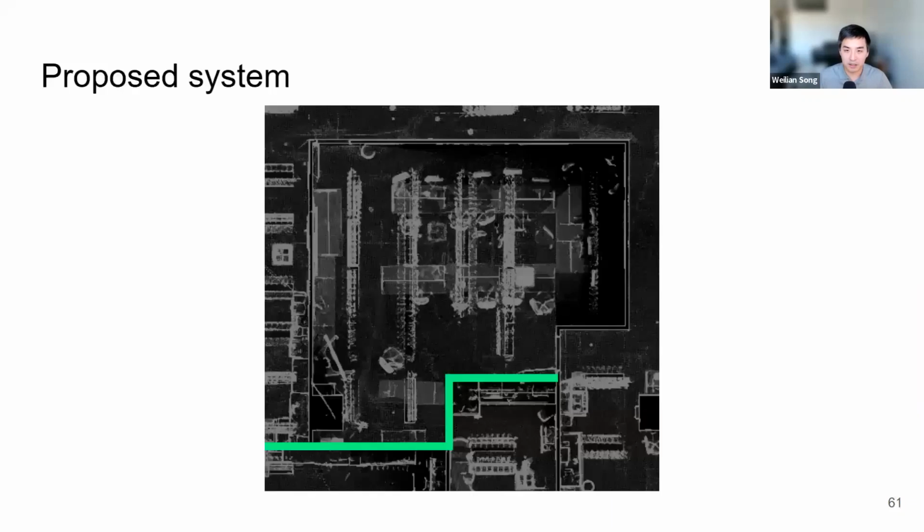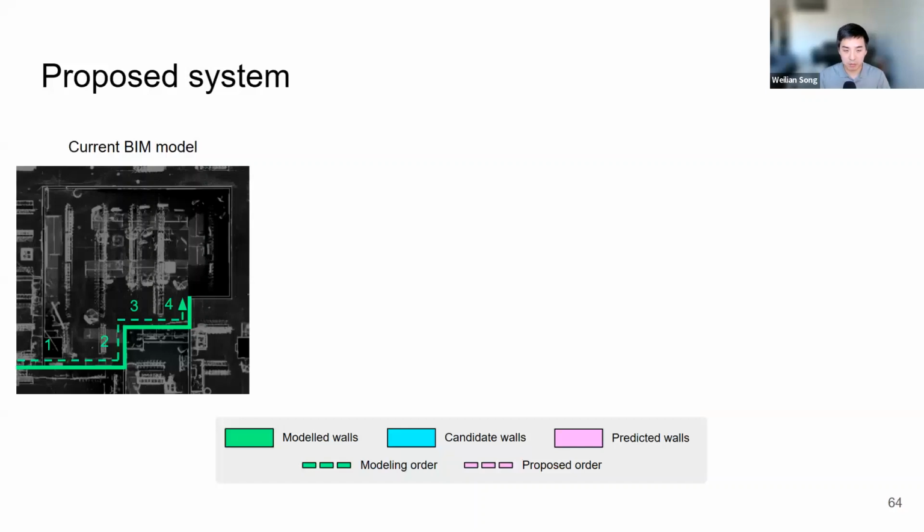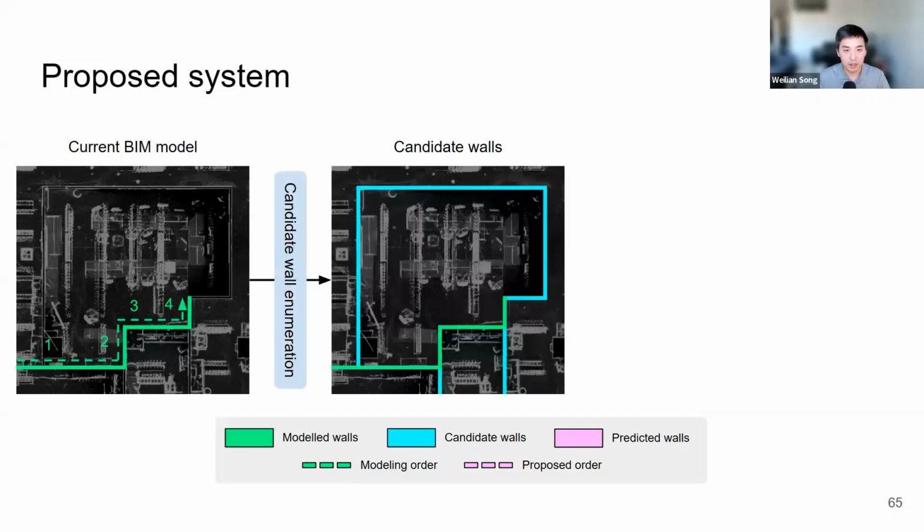Okay, I guess I'll go ahead and describe our system now. So we saw in the demo, this is just a quick recap. We have the current state of the BIM model. The user adds a wall, and our system suggests multiple walls as a forecast as to where the architect might want to model next. If we break that process down a bit, we first have the current BIM model with the modeling history leading up to the last edge. We first pass the state into the candidate wall enumeration module to get walls that we haven't modeled yet.